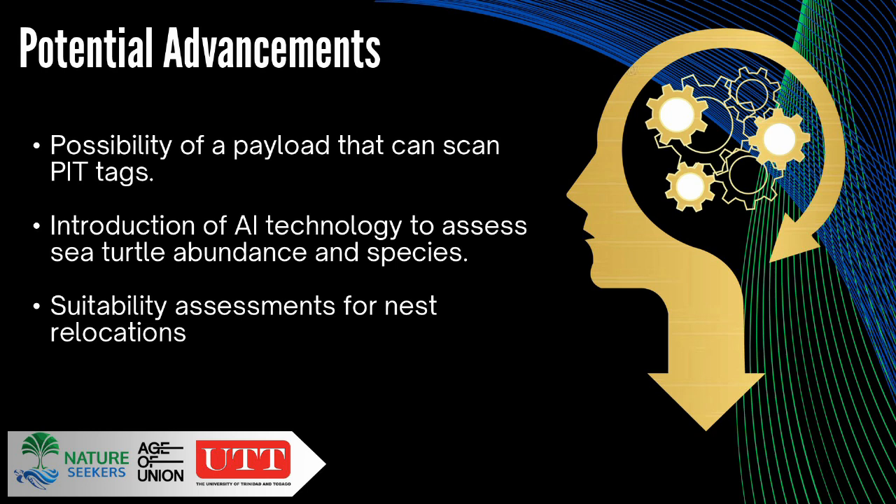But it really would revolutionize how we're able to monitor the movement of these sea turtles around the country on beaches that are not considered index beaches or important nesting sites for turtles. However, we do have sea turtles nesting there, and knowledge of their movement would assist in seeing the bigger picture of how the leatherback population is growing or declining within our country.